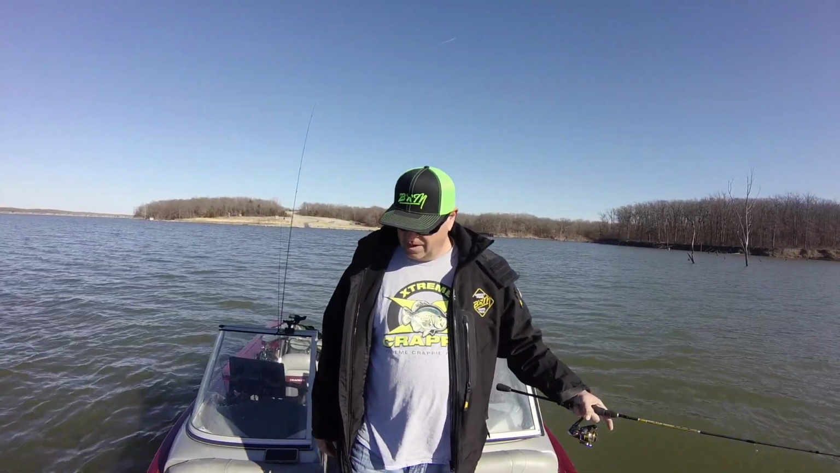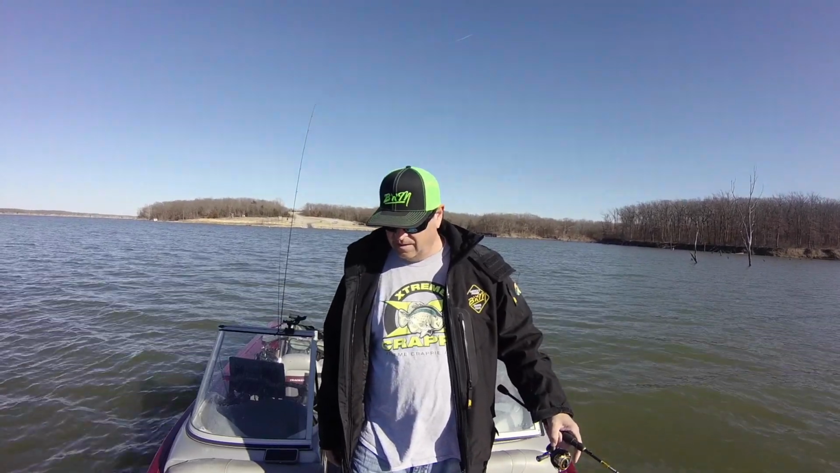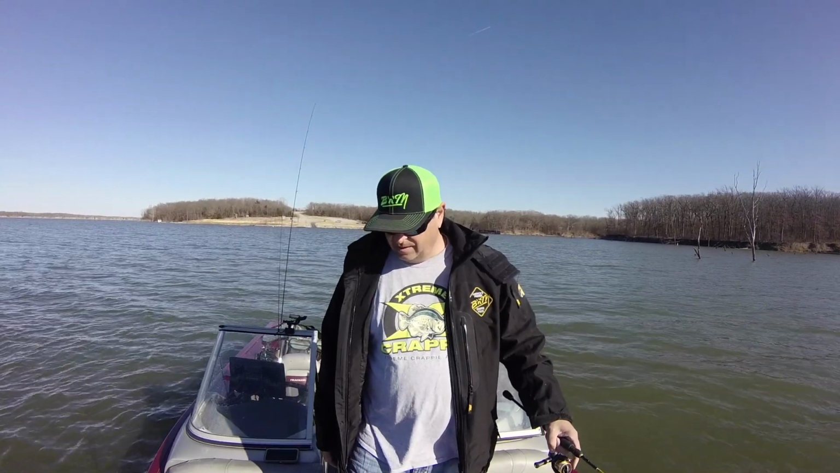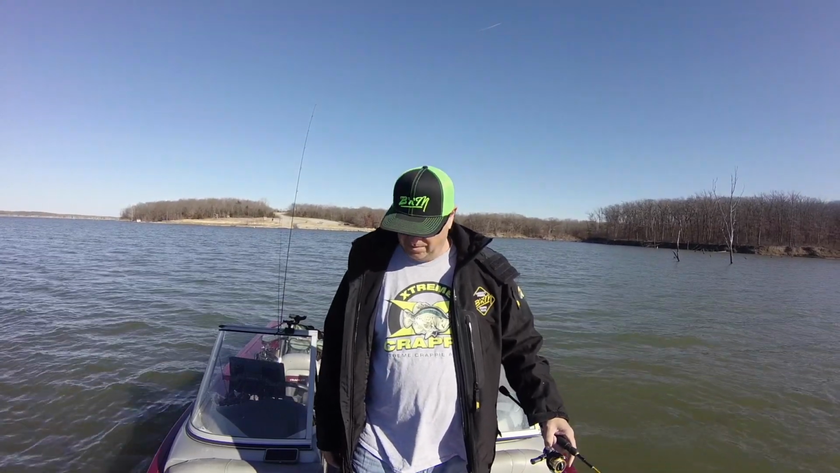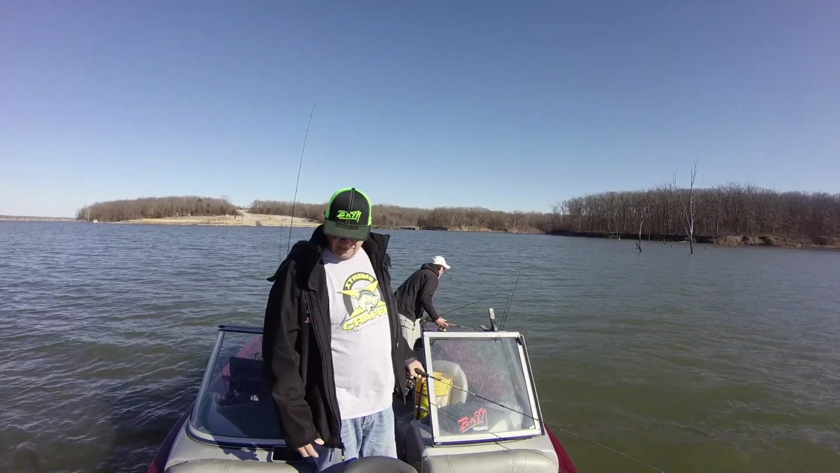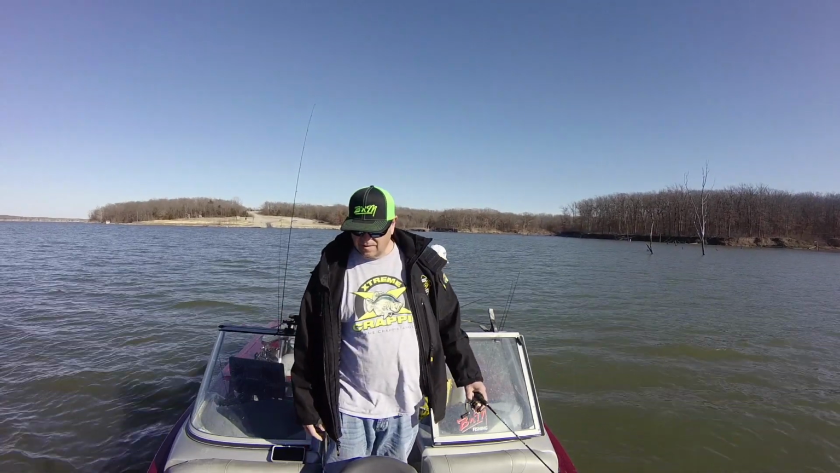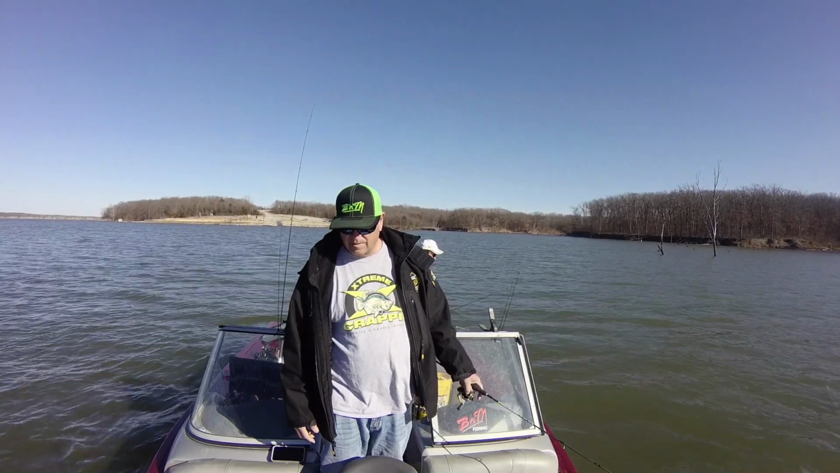Now I'm pulling these down into the brush. Got some fish looking at it. Come on, crappie. They're in these brush piles. I'm very anxious to see what that first bite feels like on this pole. Jigging it down to the bottom where the crappie are. Come on.